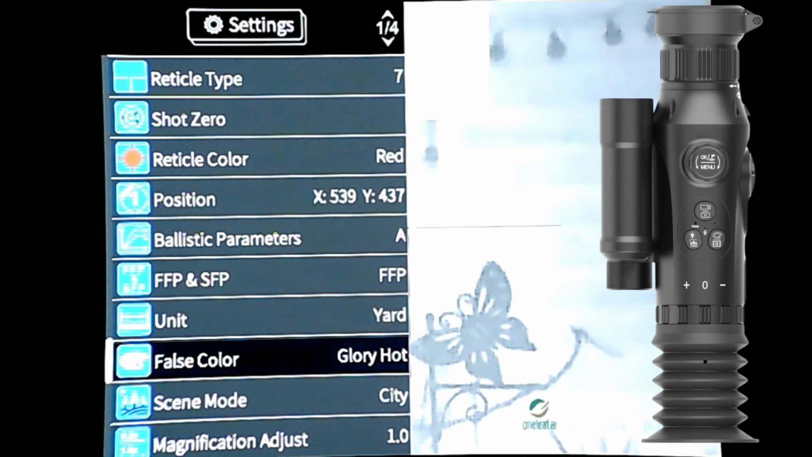False colour, so that's on your palette settings, because obviously this is a thermal scope, so I've got it set to glory hot, but there are 11 different palettes to choose from.